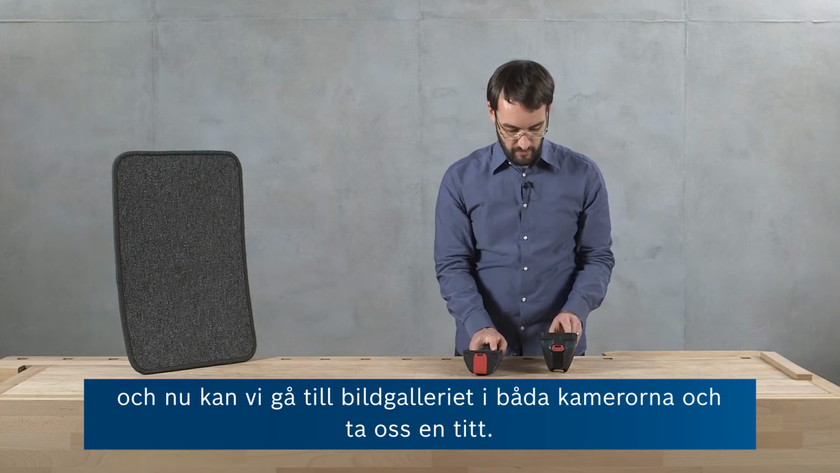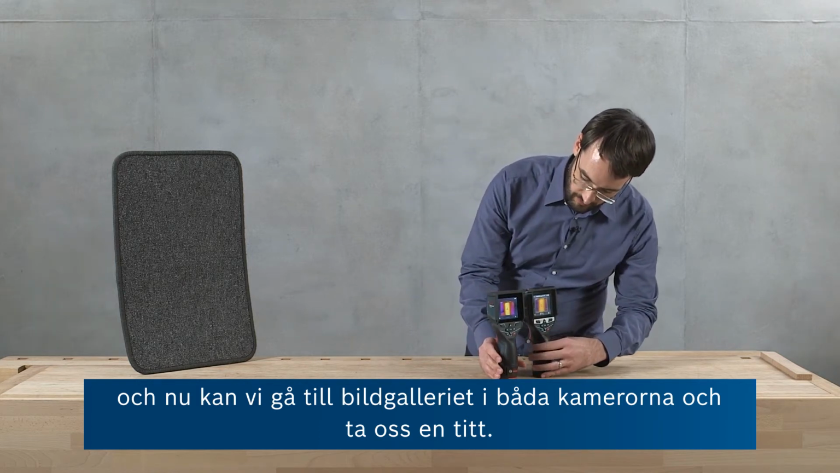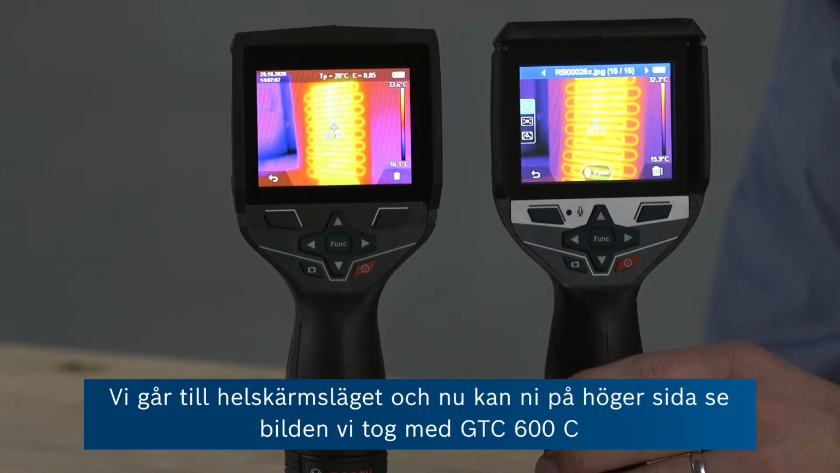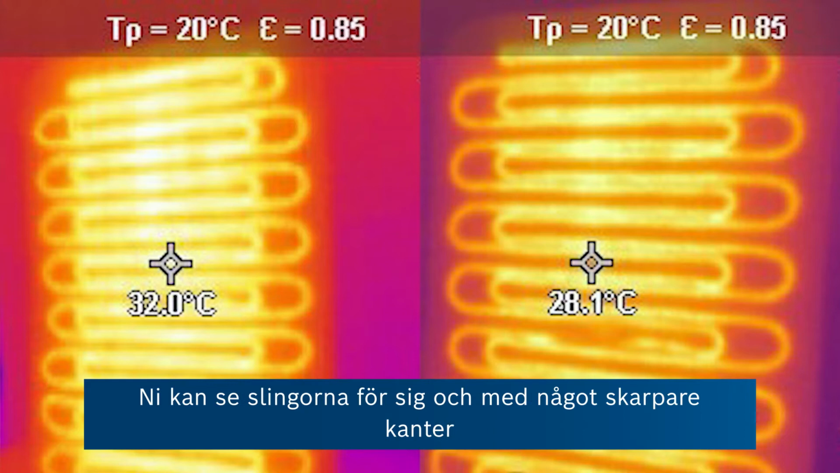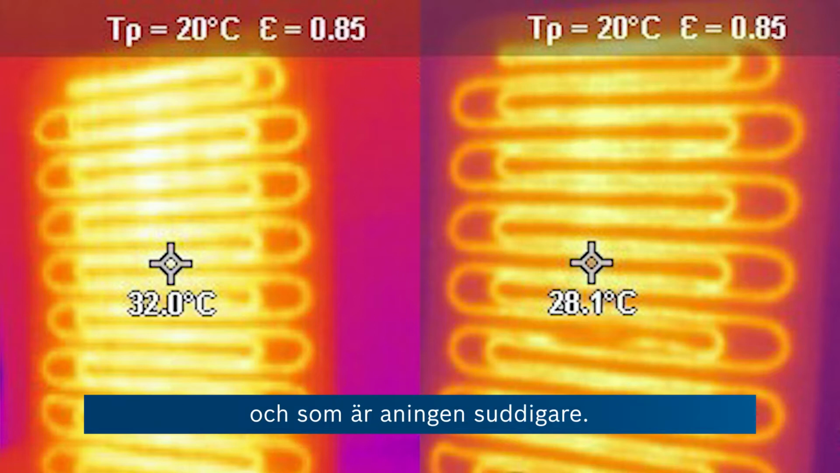And now on both tools, we can go into the gallery view and have a quick look. Go to full screen view, and now on the right hand side you can see the image taken with the GTC 600C, which shows more details. You can see these loops individually and a little bit more sharply defined edges compared to the image on the left, which was taken by the GTC 400C, which just appears a little bit more blurry. And you can also see the slight difference in field of view.